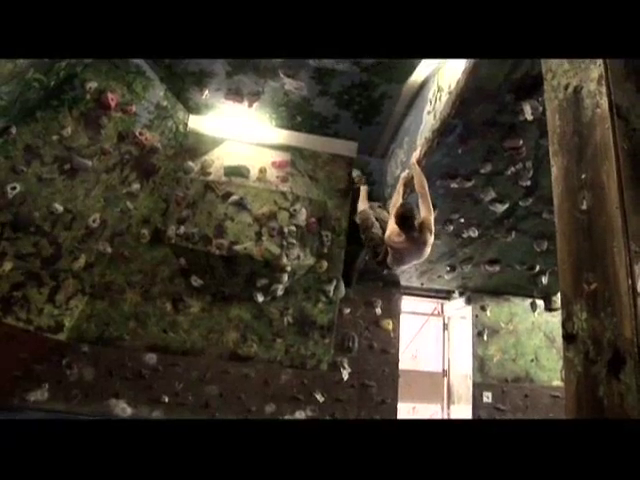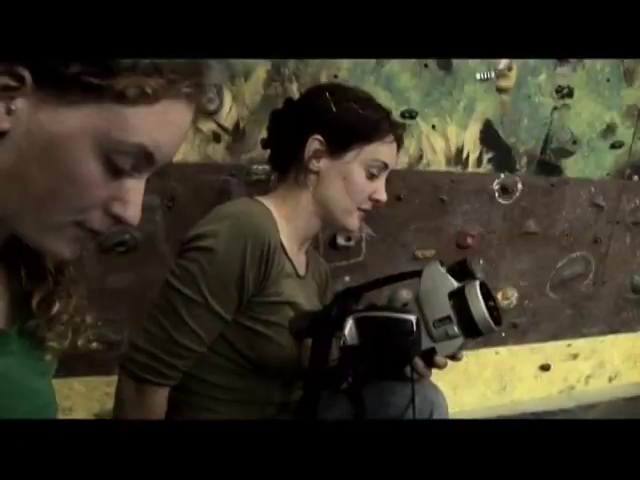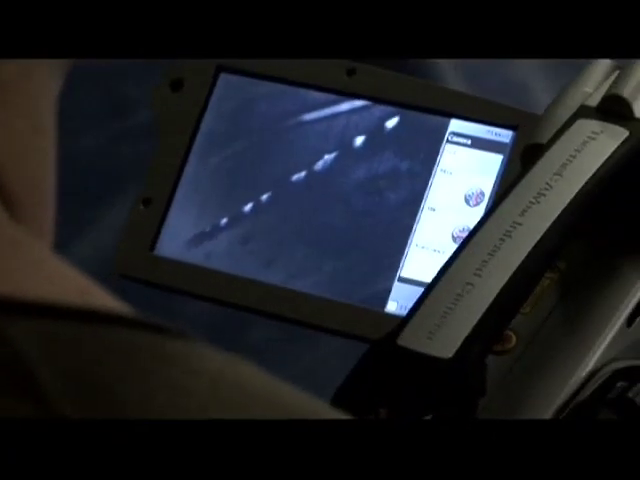That's perfect. Now you've left a huge handprint. They're still glowing. Basically, I know the glow forever.